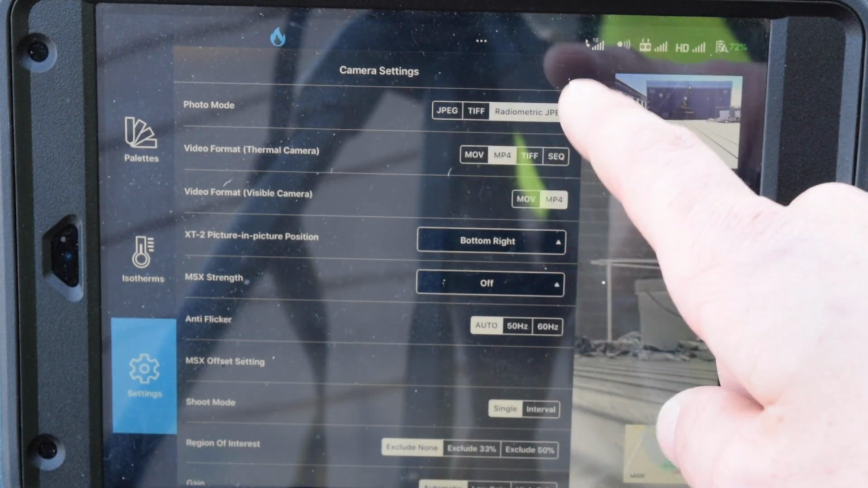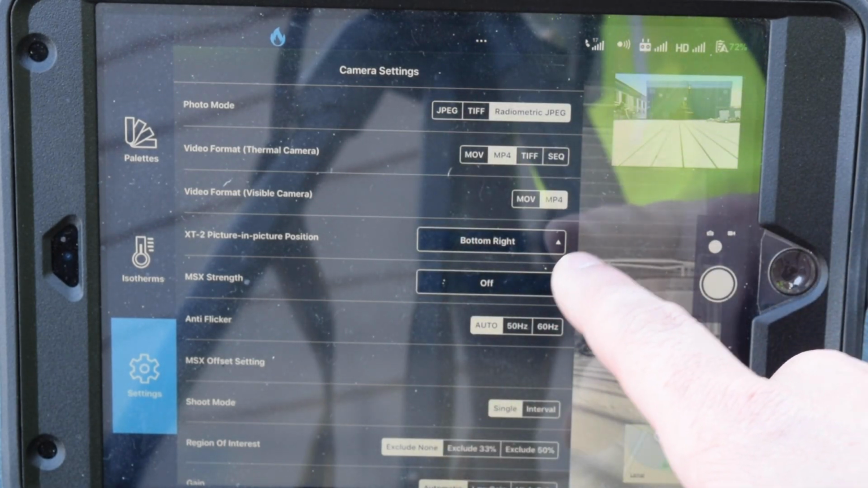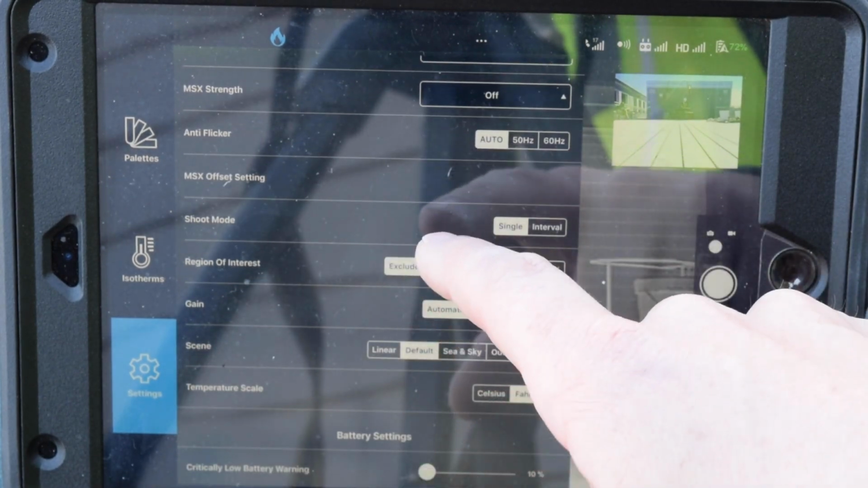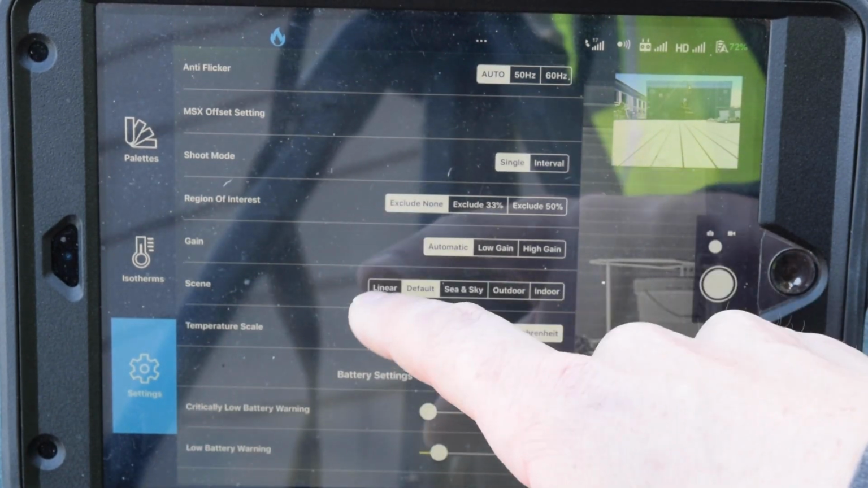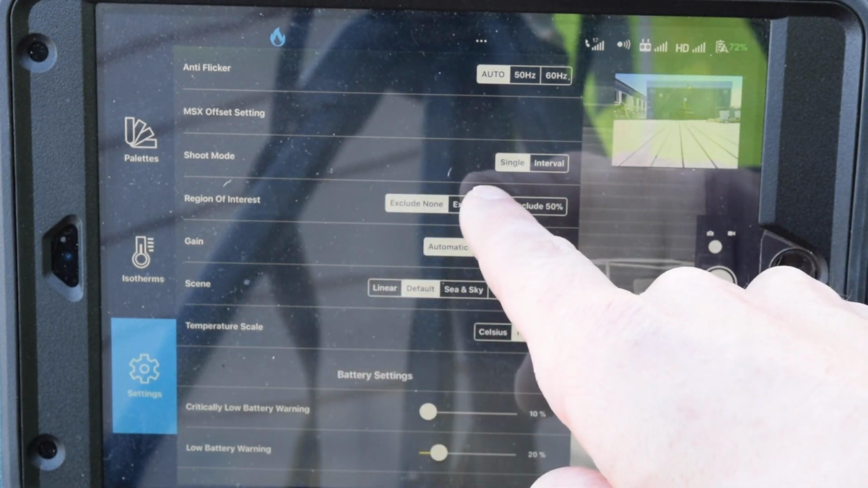The other important setting is radiometric JPEG. We're not shooting video, so the video format doesn't matter. We also have auto flicker. We can leave that to auto. We don't have to worry about MSX offsetting. We're going to keep the shoot mode to single.